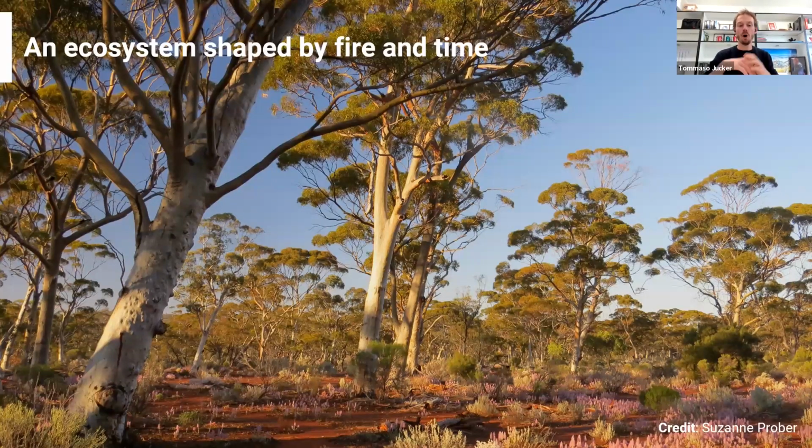So they're these open systems dominated by what we call obligate seeder eucalypt species, such as this salmon gum that you can see here. These salmon gum are probably 300 to 400 years old in this particular photo, and they're really an ecosystem that's shaped by fire and time.